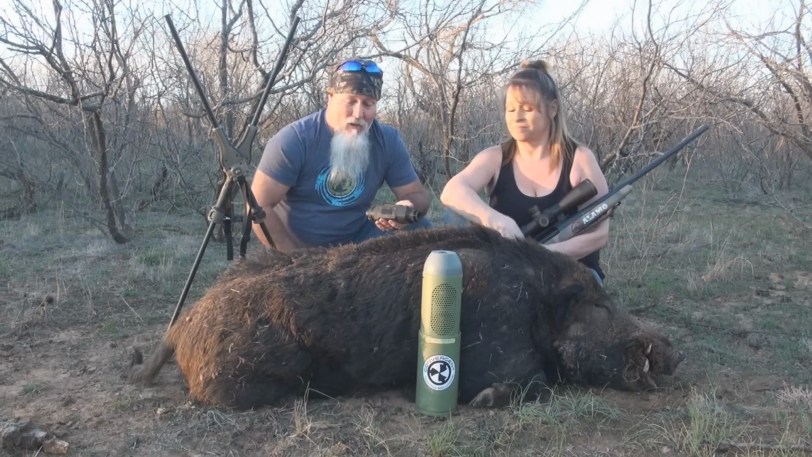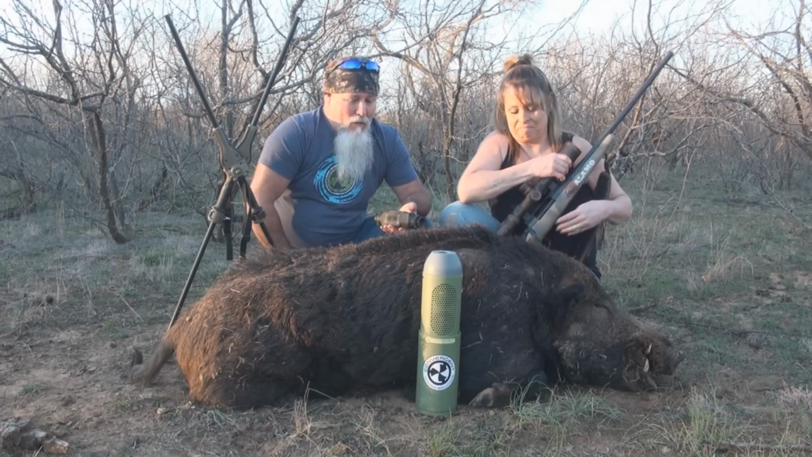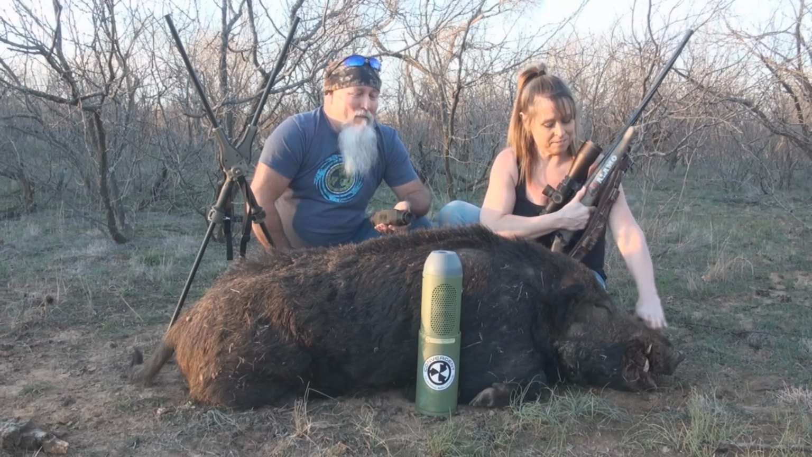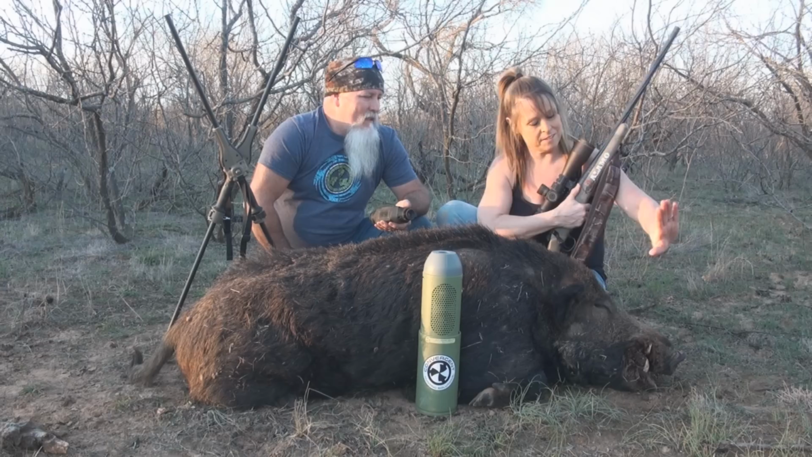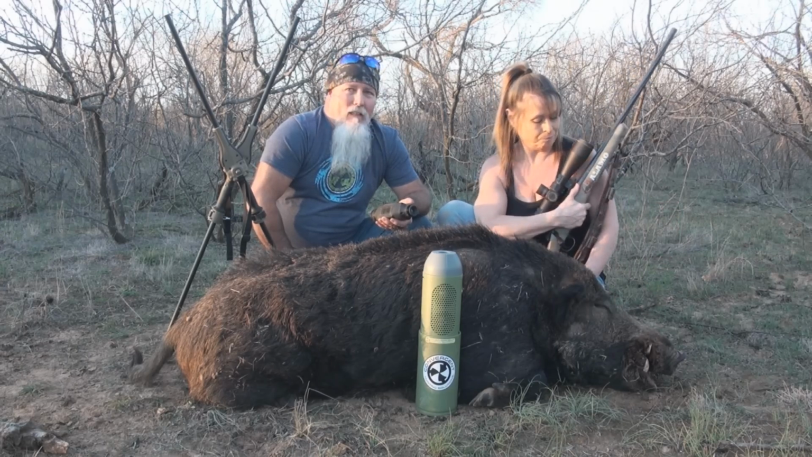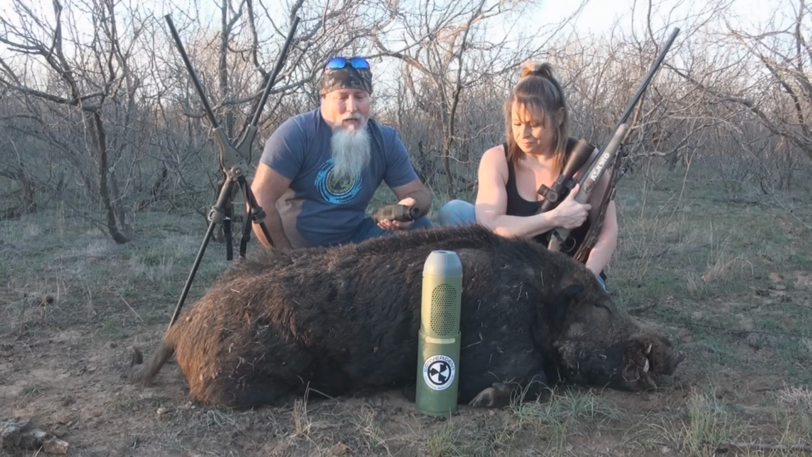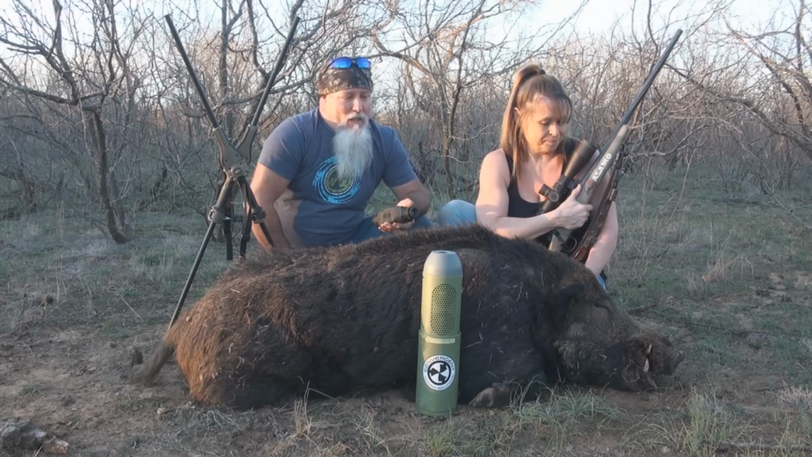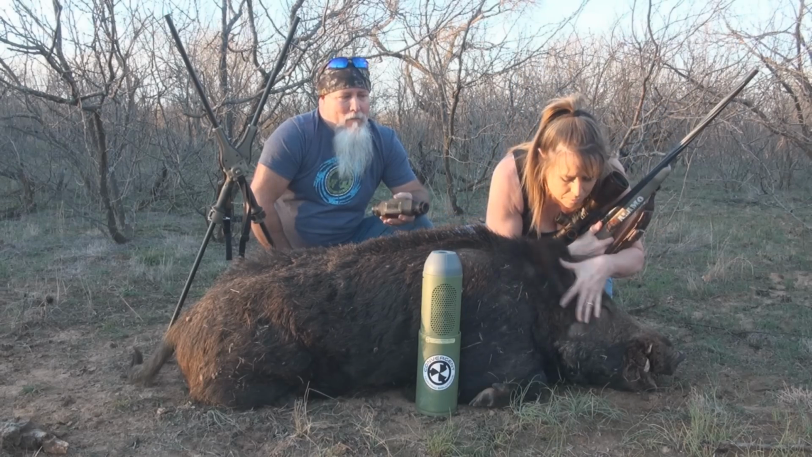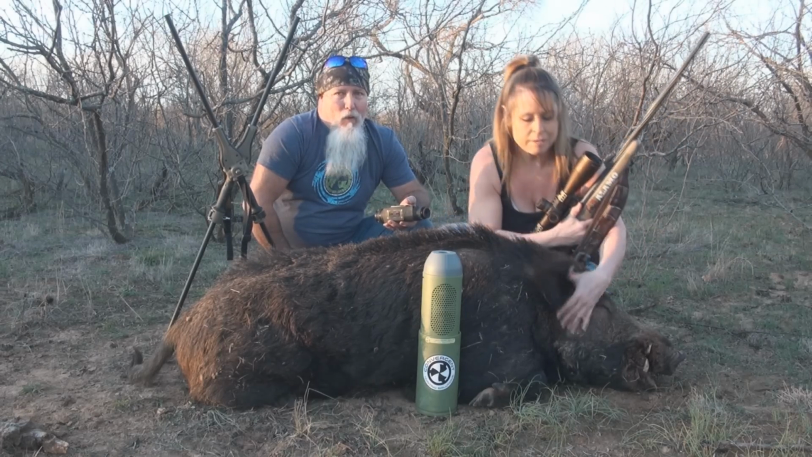This is a big hog. He's not real long, but he is solid. Oh yeah, his head is like, his snout's as wide as my hand. Yeah, and he's got some age on him. Anyway, he was scent marking with his tusk glands. He metacarpal marked once.